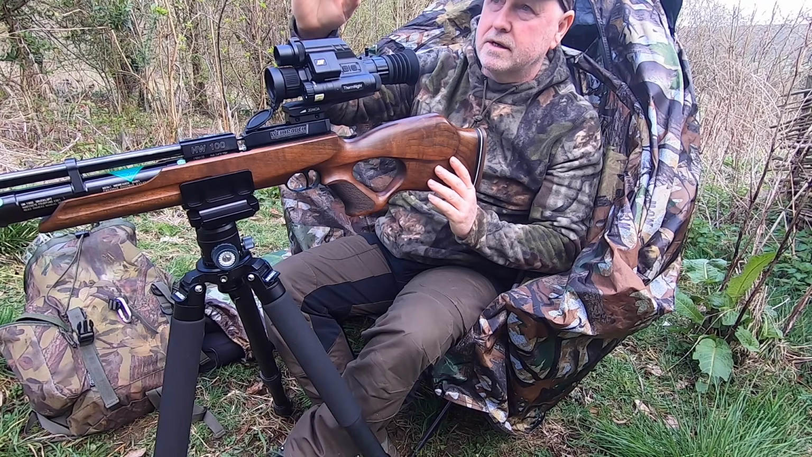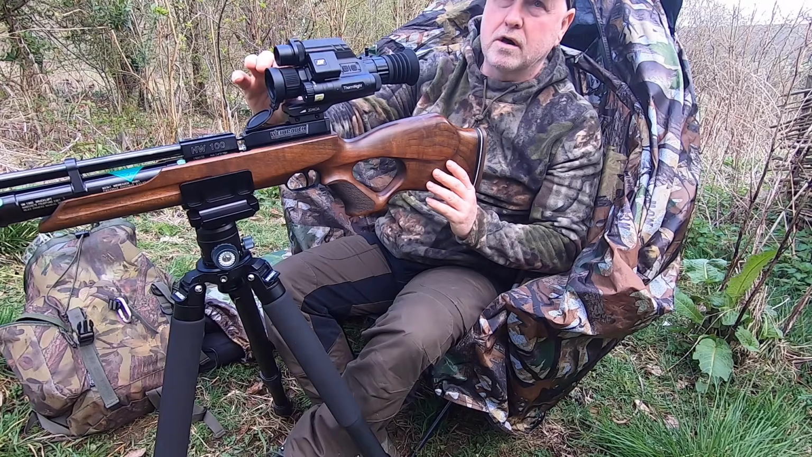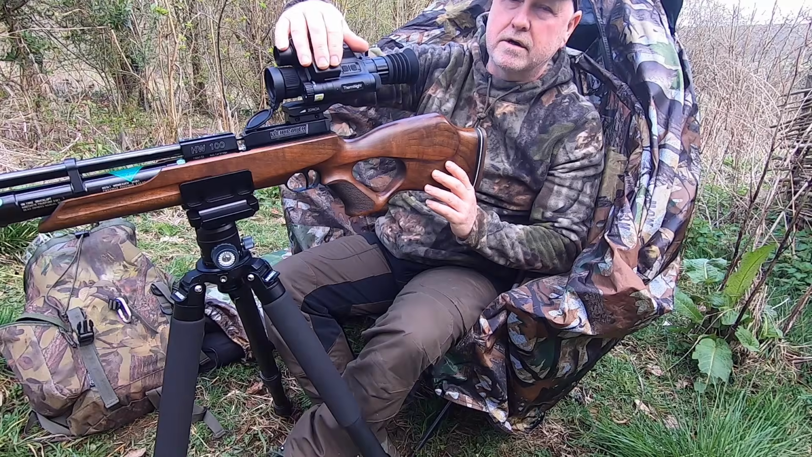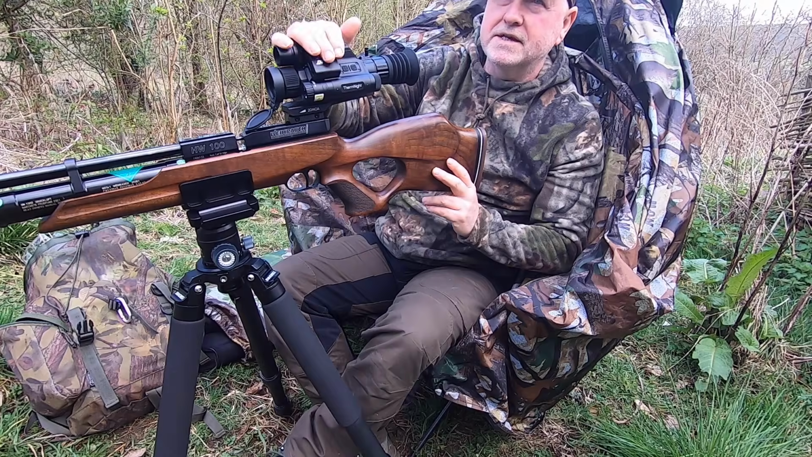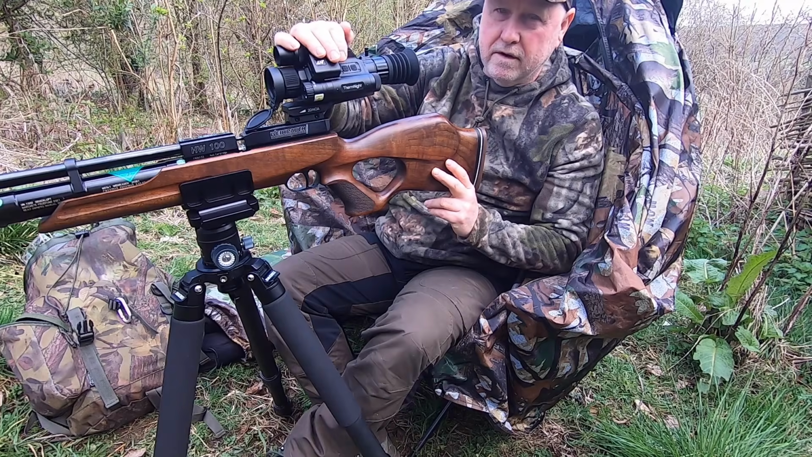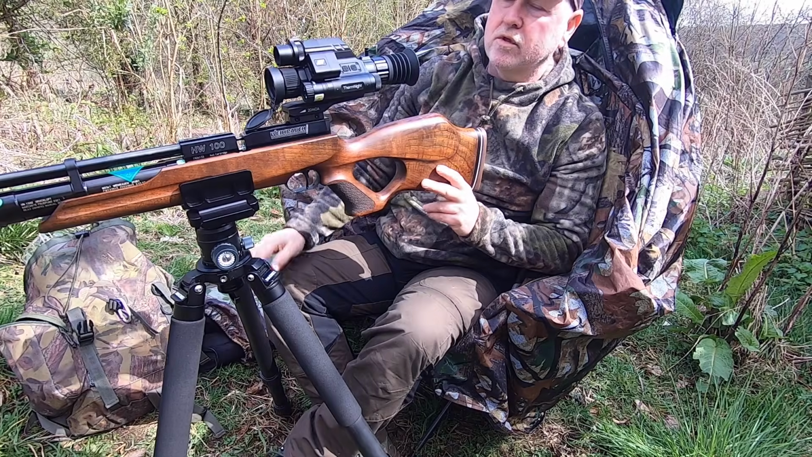But if you were to buy a day-night scope and a thermal scope with an IR torch and a laser rangefinder, you'd pay double of what this is. And this is without doubt tremendous value for money. It's an incredible device. It is tremendous value for money, without a doubt.